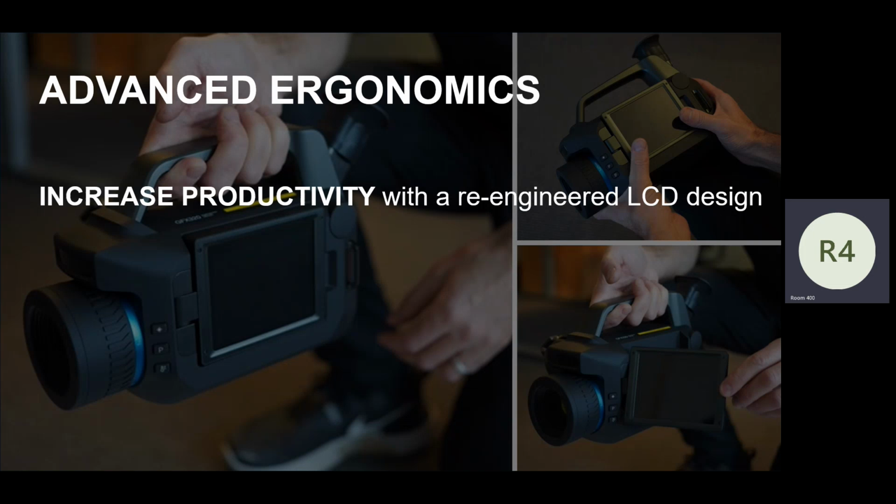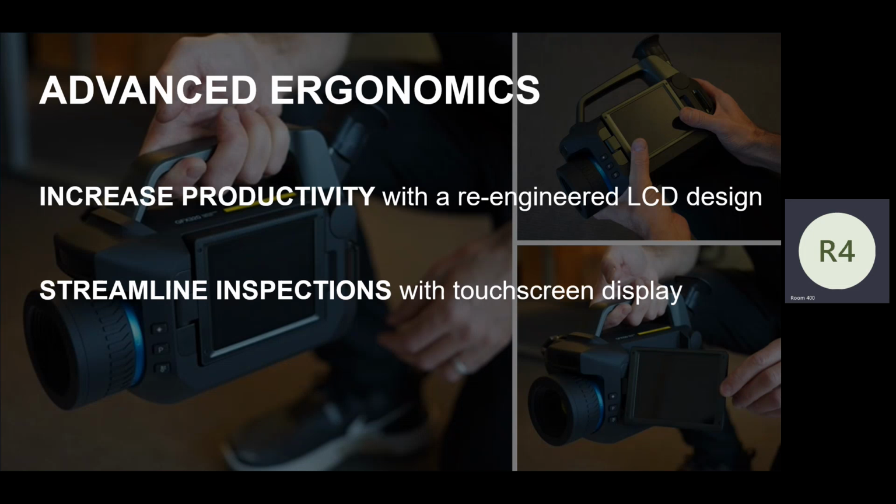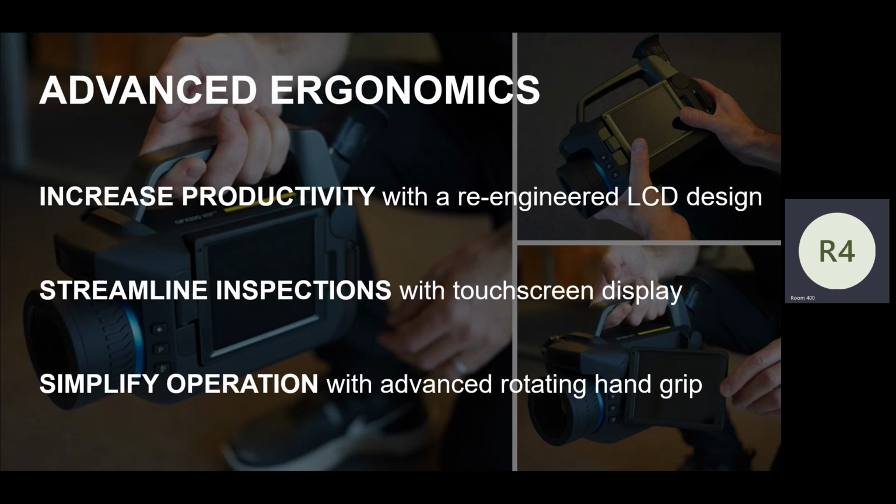We re-engineered the LCD, and one of the little things, it's kind of nice at a trade show, is I can actually turn the screen around and let you see what you're looking at on the camera. But you can also seat that screen back on the camera itself. If you wanted to type in notes, because it's now a full touchscreen design, you can start typing in notes on the camera, easily. And then the rotating hand grip is more rugged with respect to how tight it is, to ensure that the ergonomics still change the same.